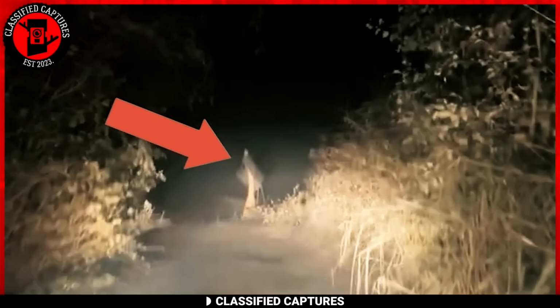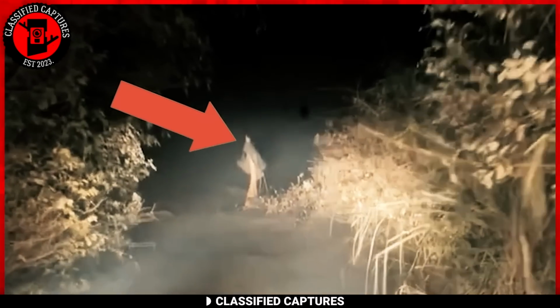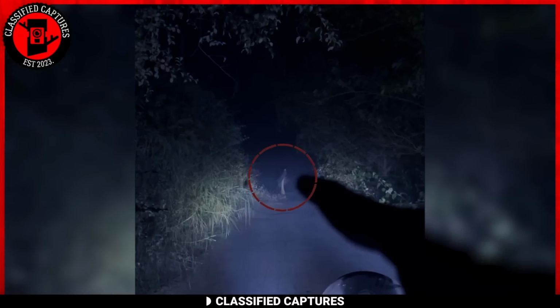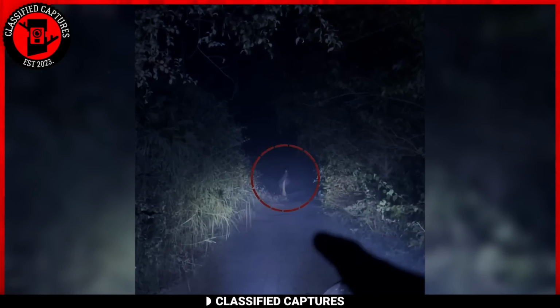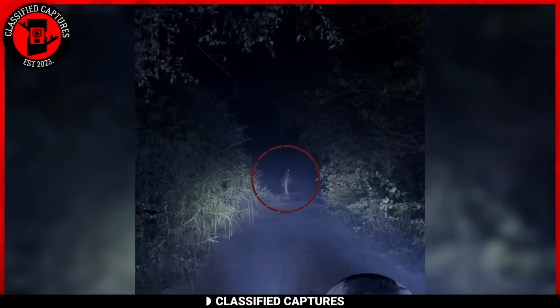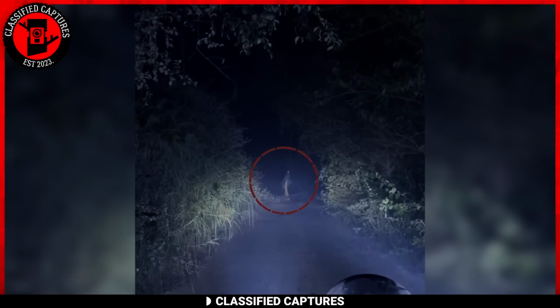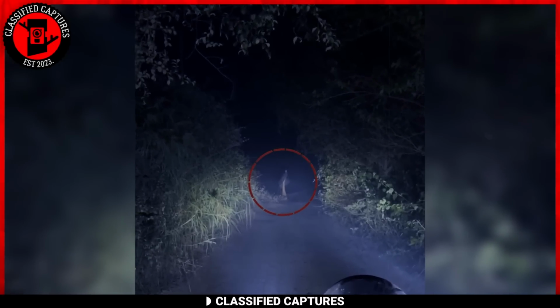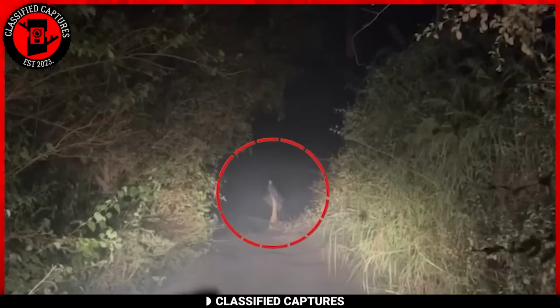Yet upon closer inspection, the creature appears to be more plant-like, nestled on the side of the path. The juxtaposition of its small stature against the forest backdrop raises questions about its true nature. Is it a mere botanical oddity, or could it harbor a supernatural and malevolent entity? I guess we'll never know.